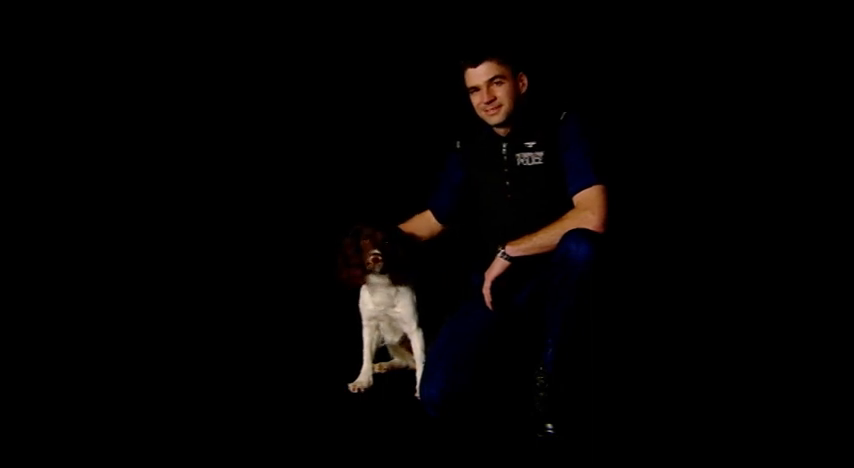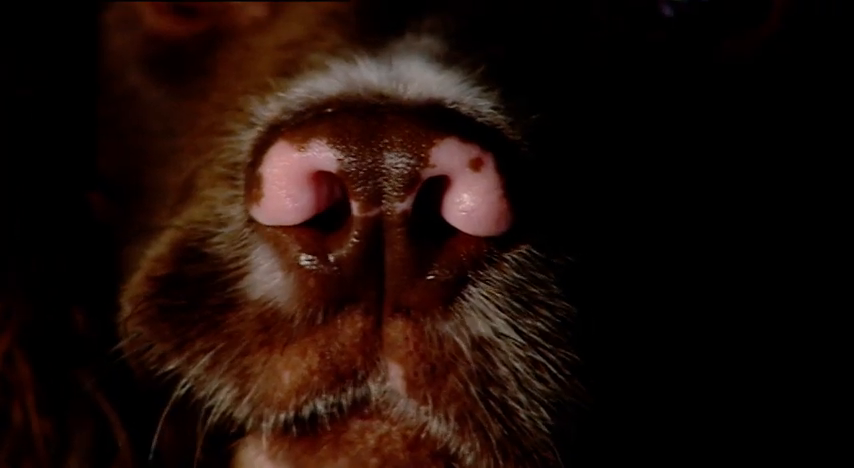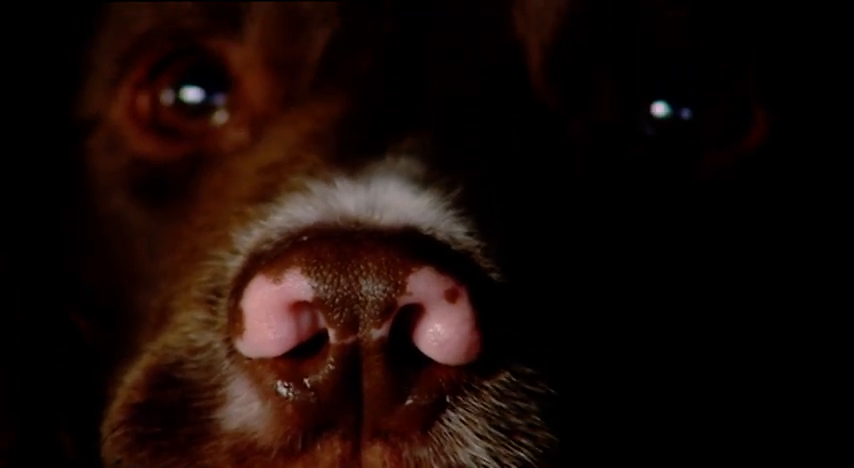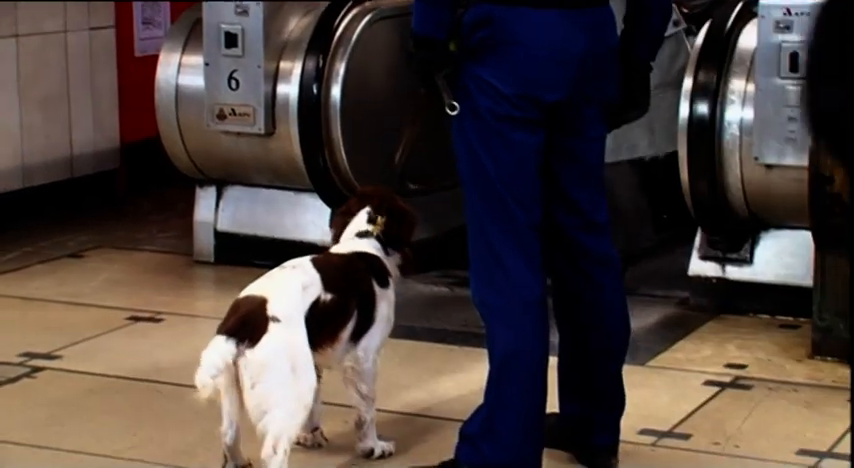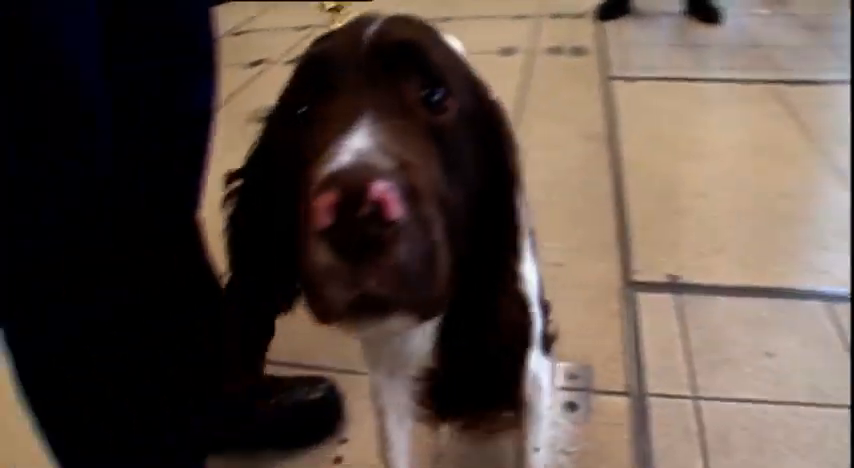Woody's got quite a peculiar nose where some of the pigmentation on the end of his nose is gone, so he looks sort of like he's got a snout on him. It's something unique to Woody. I haven't seen any other Springer or any other dog that's had it. Hello there, just come past the dog for us. Thank you very much.